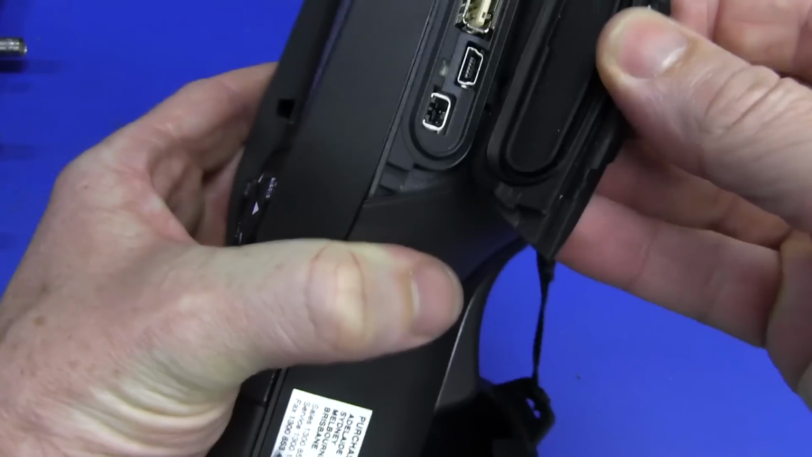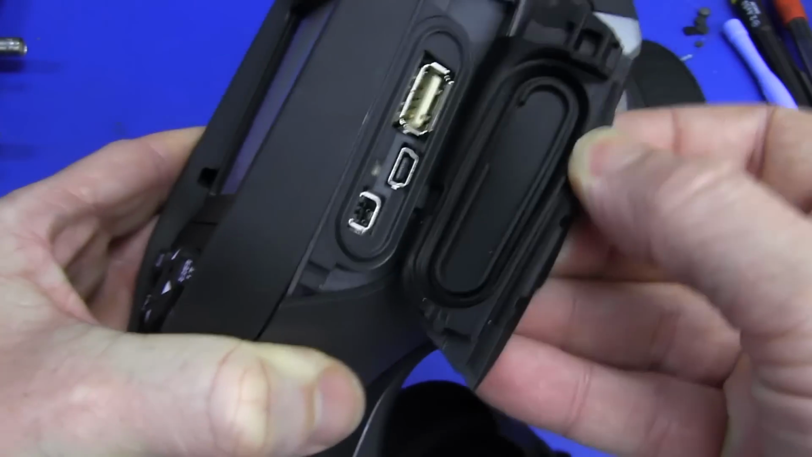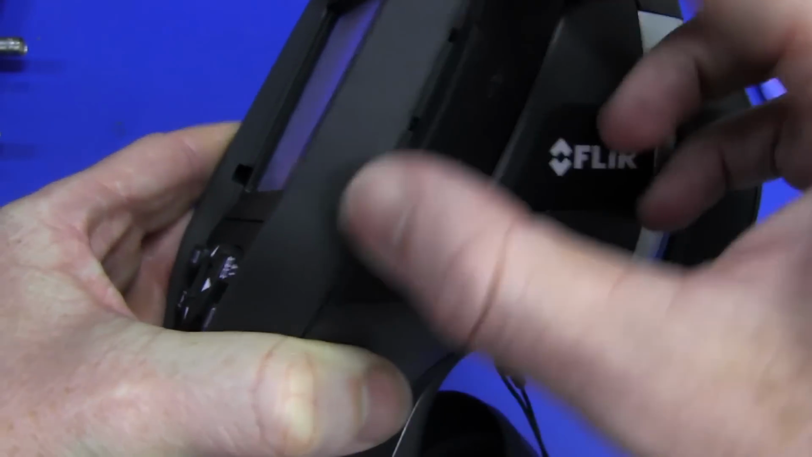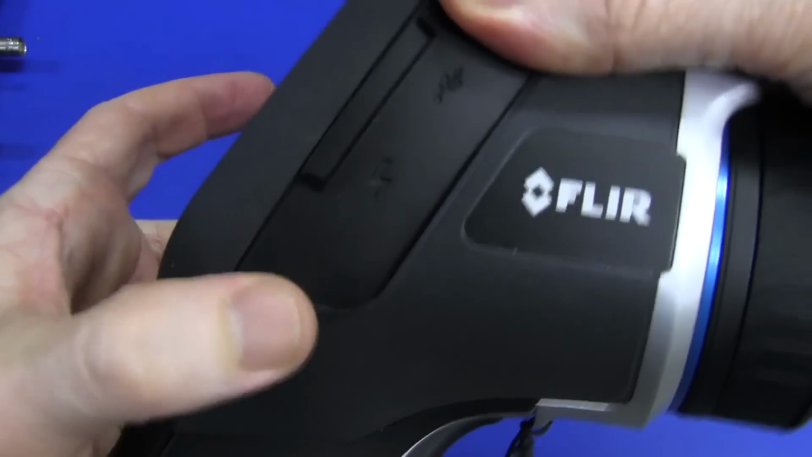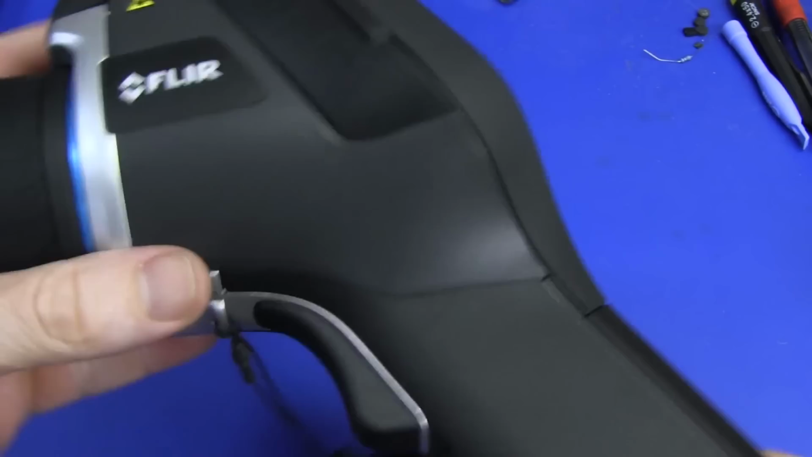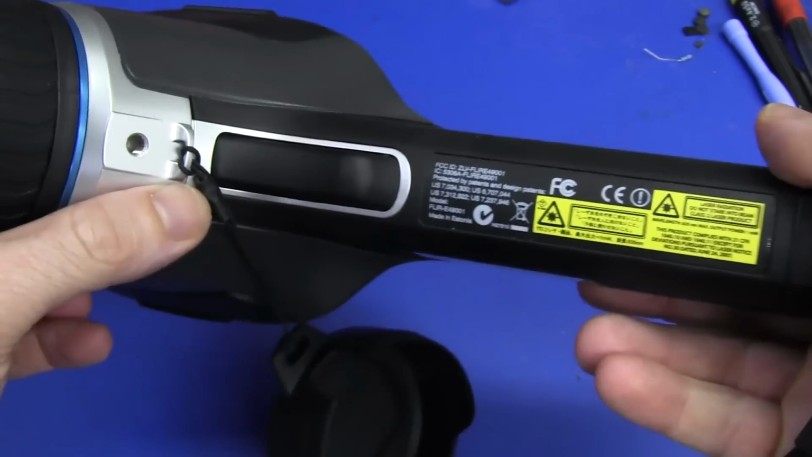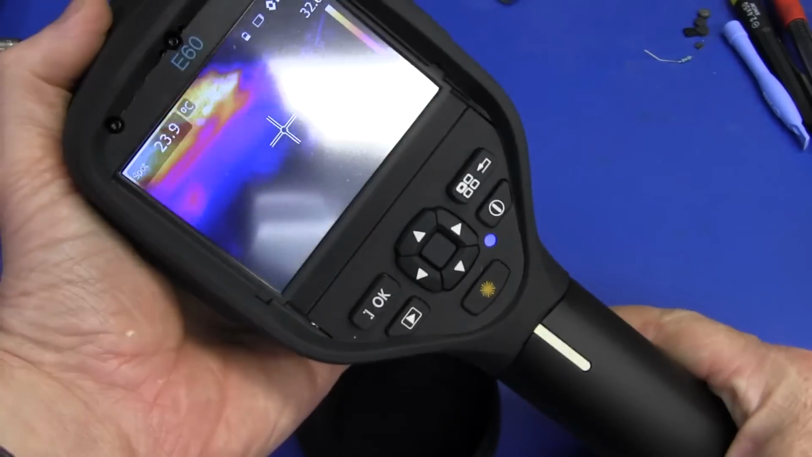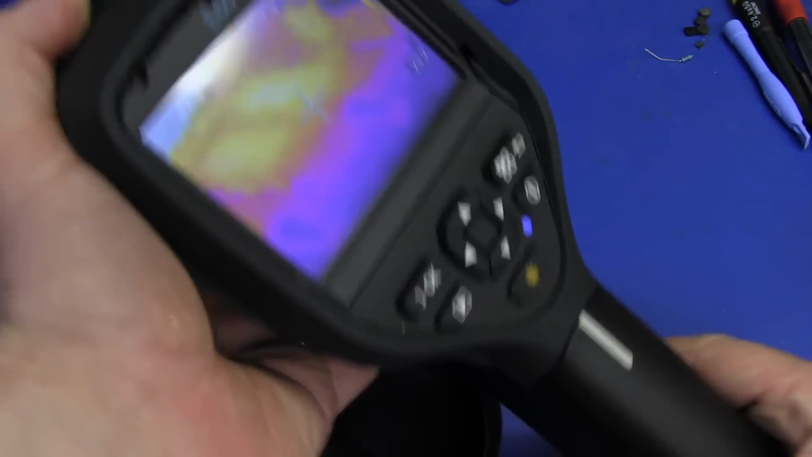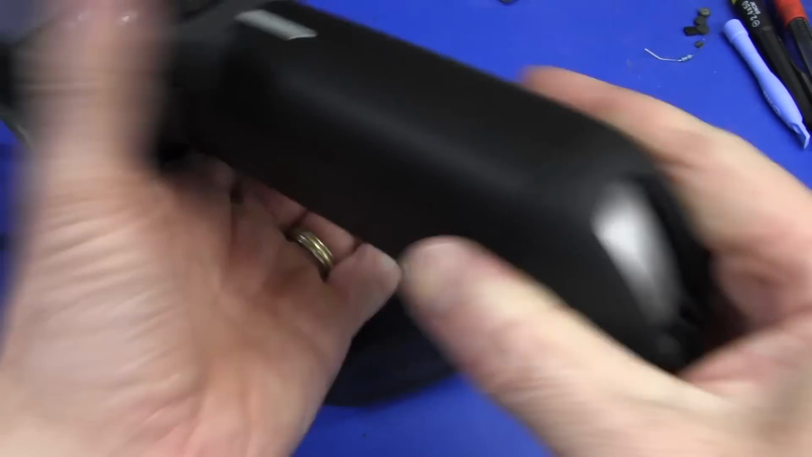Don't really like it. I love the rubber. Look at the rubber boots they've got on these. They really want to seal out the dust and the crap and the moisture. You could probably use this thing in the rain or something like that. It's IP rated, I don't know. I haven't looked at the specs. I've only been playing with this thing for like 30 minutes, like an hour or something. So really, this is not going to be a full review. I don't know a huge amount of technical detail about it.